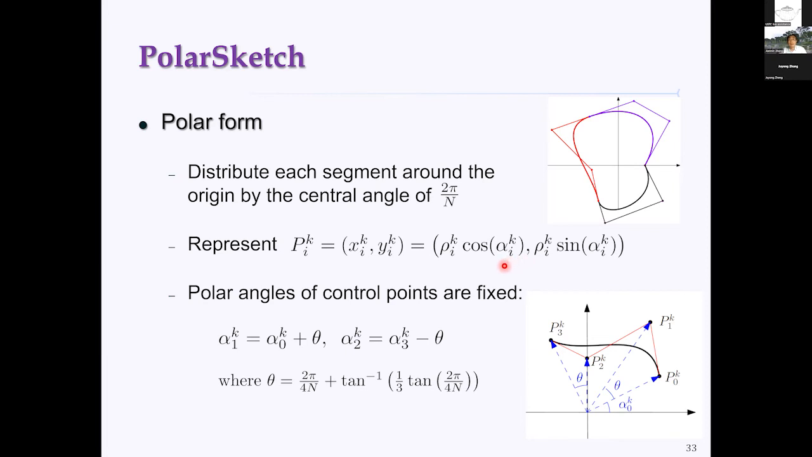Furthermore, we define the polar angle in a special way for one segment. For the 4 control points, if the first point has polar angle alpha 0, then the second control point's polar angle is alpha 0 plus theta. Similarly, the last point's polar angle is fixed because we already know the central angle for this segment. Then for P2, the polar angle is alpha 3 minus theta.